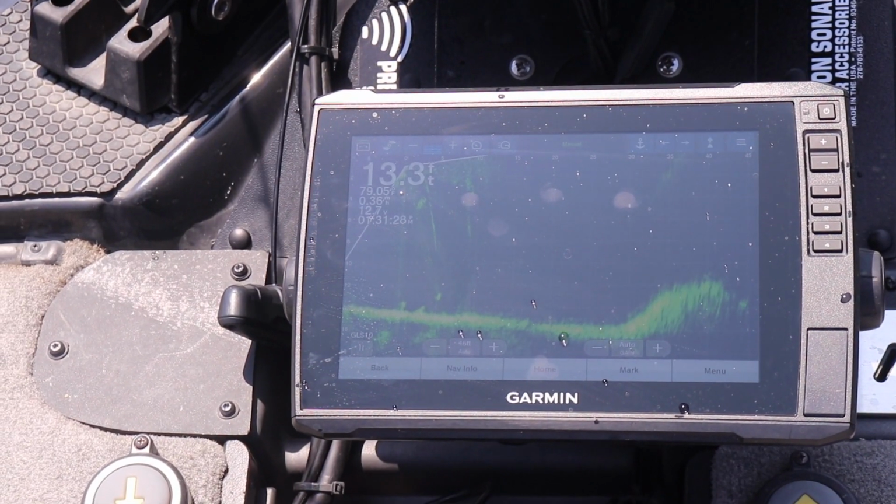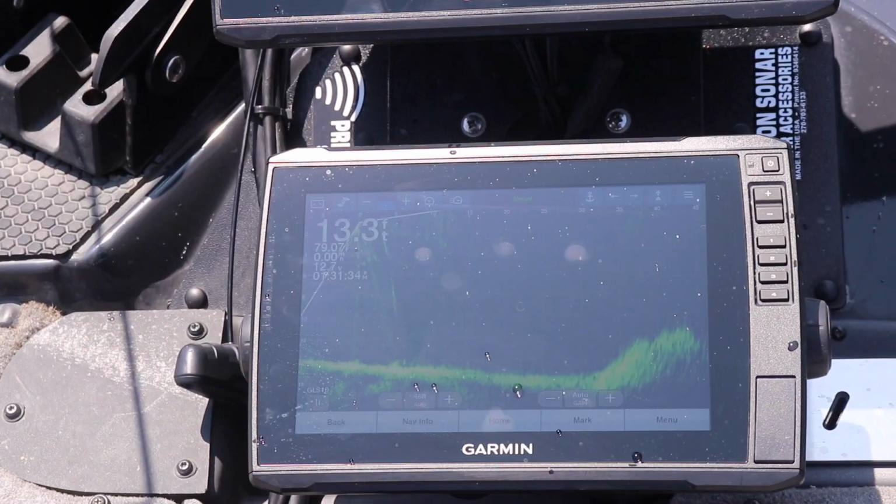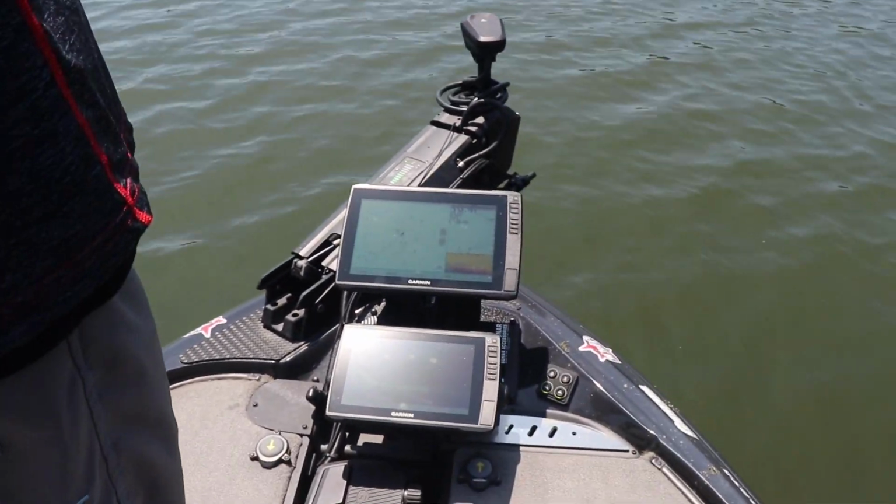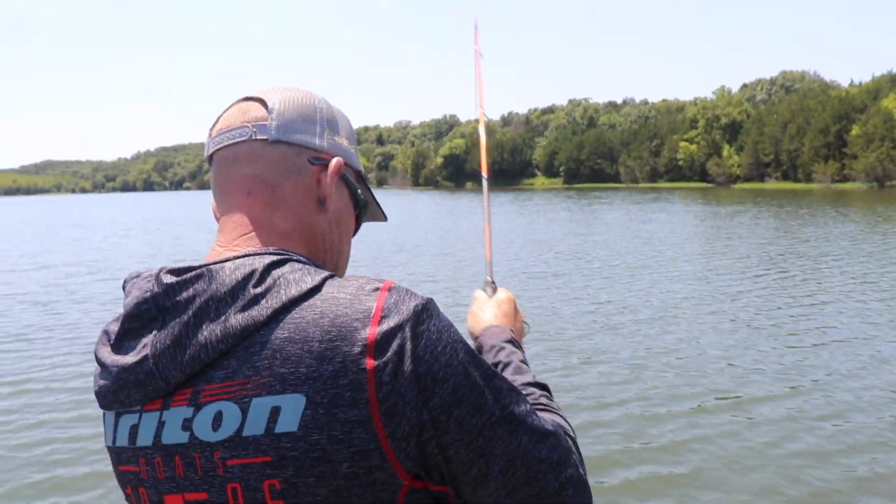See, there's a fish coming right at it on the Livescope. There he is. I can see him on the sonar too. There's a fish right at it. Get it. Oh, got it. Oh, I had it. So we're still right on top of that hump. There goes my jig down there. Oh, got it. As soon as I hit the bottom, look at that.